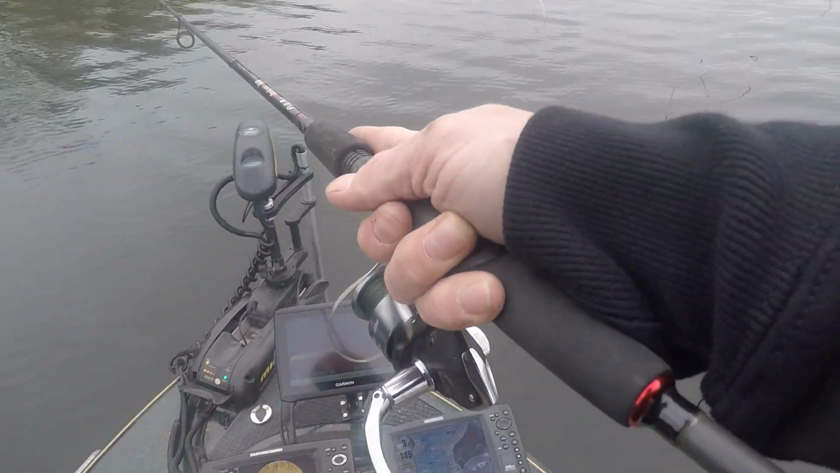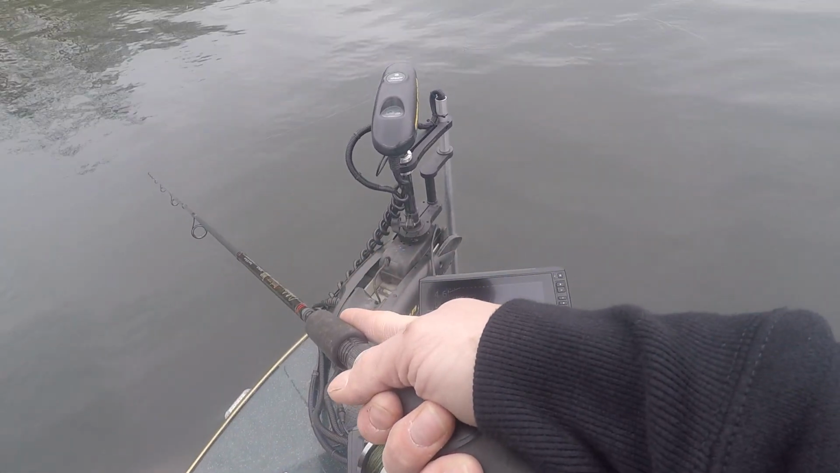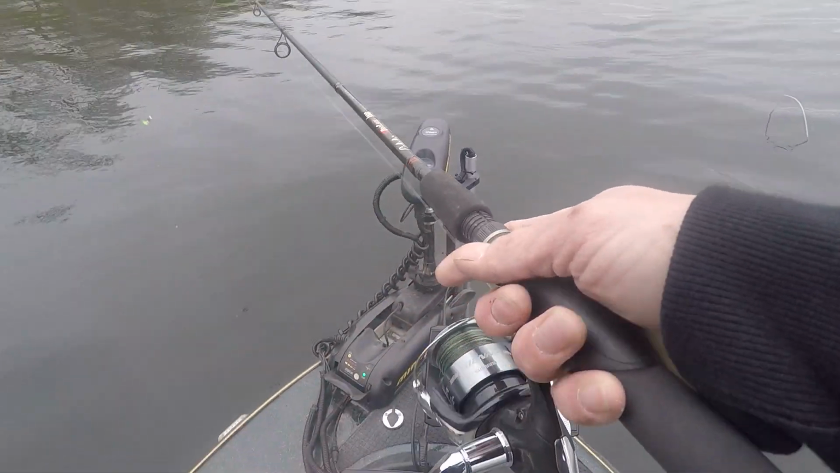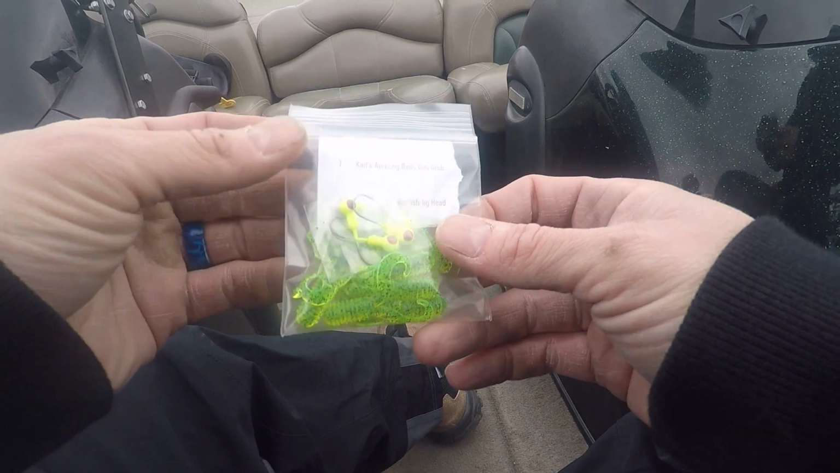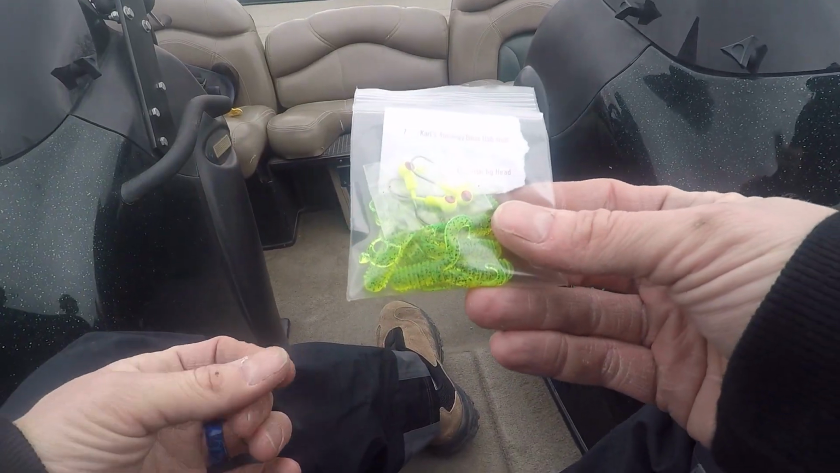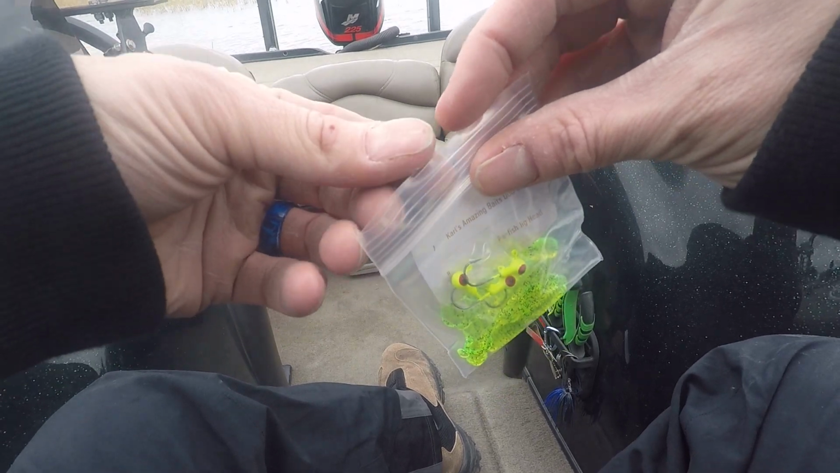Pretty sure they're gonna be out deeper yet. Carl's Amazing Baits Dub Grub and the Panfish Jig Head that we got from our mystery tackle box. So you guys are just gonna hang on to these and use them. Well, here we go.